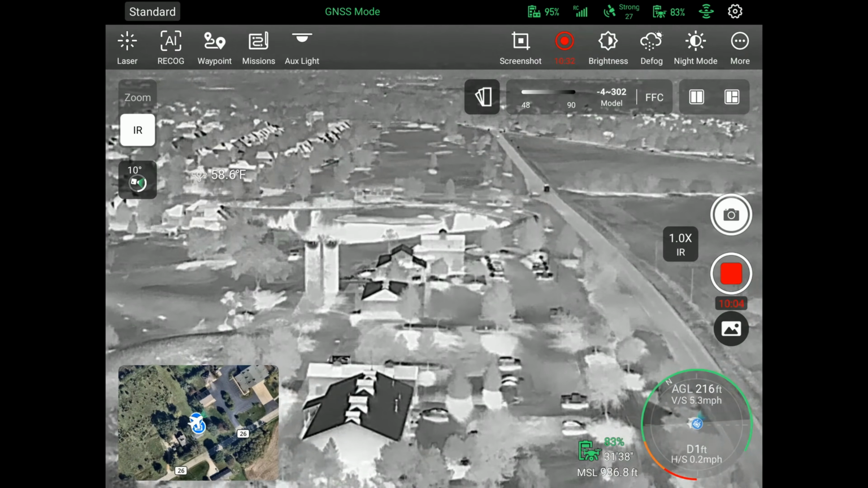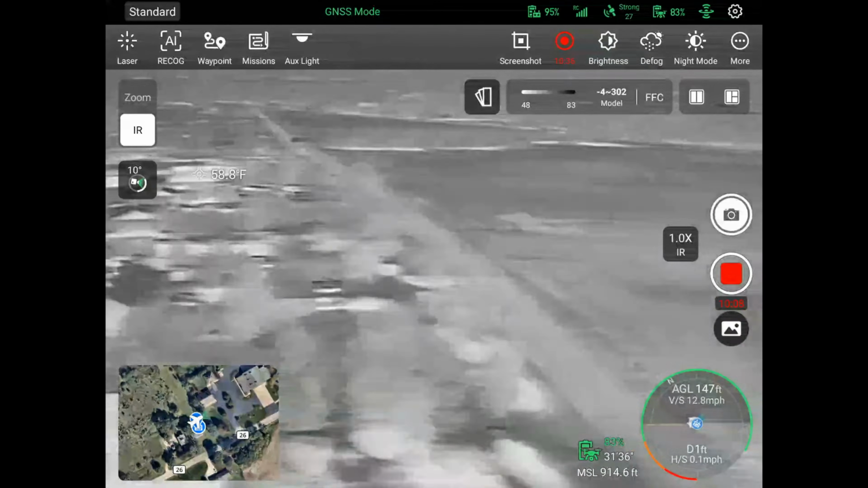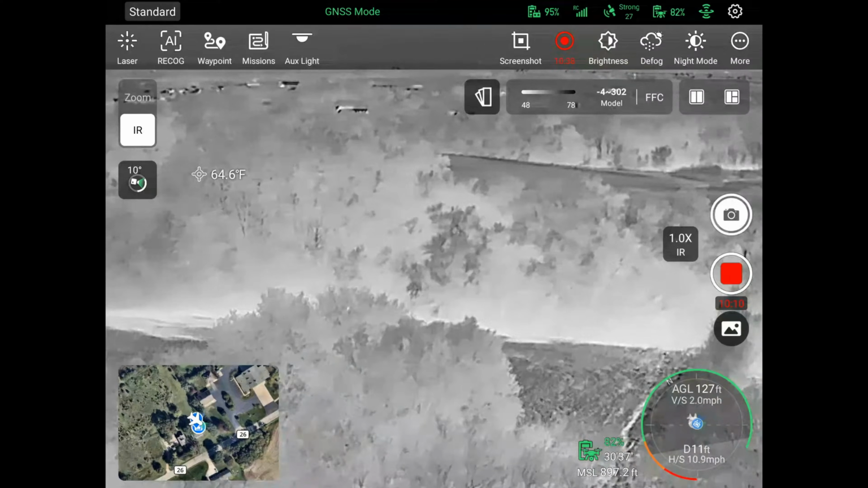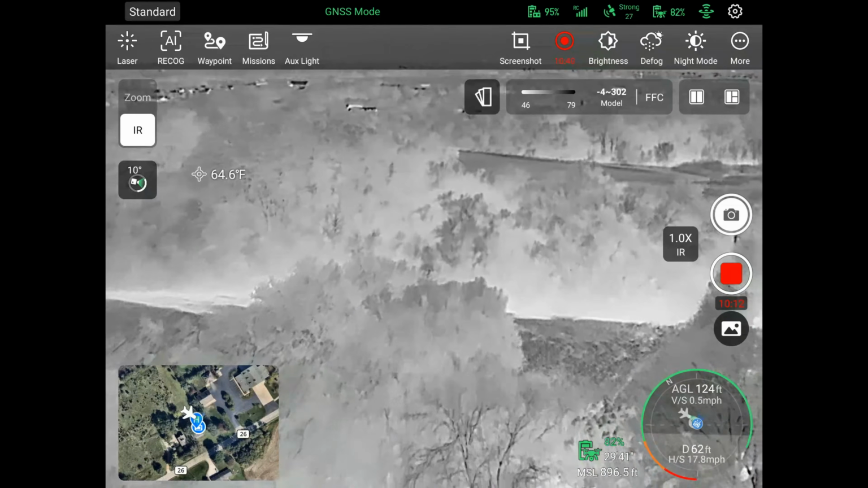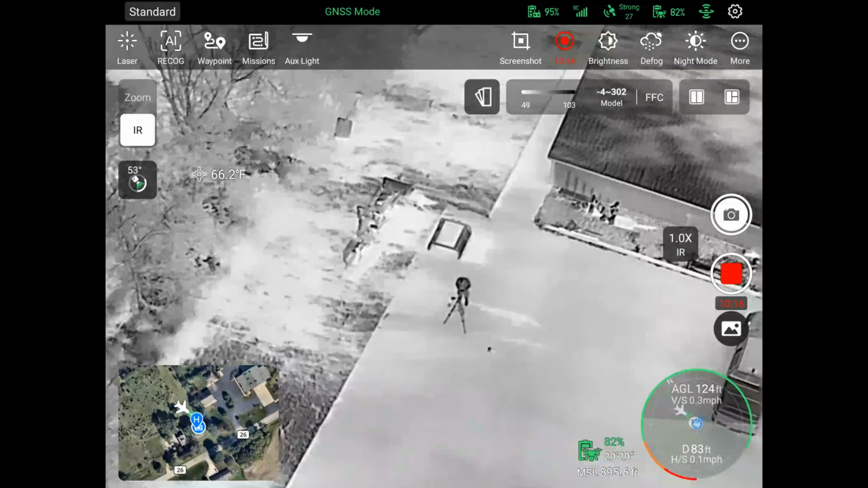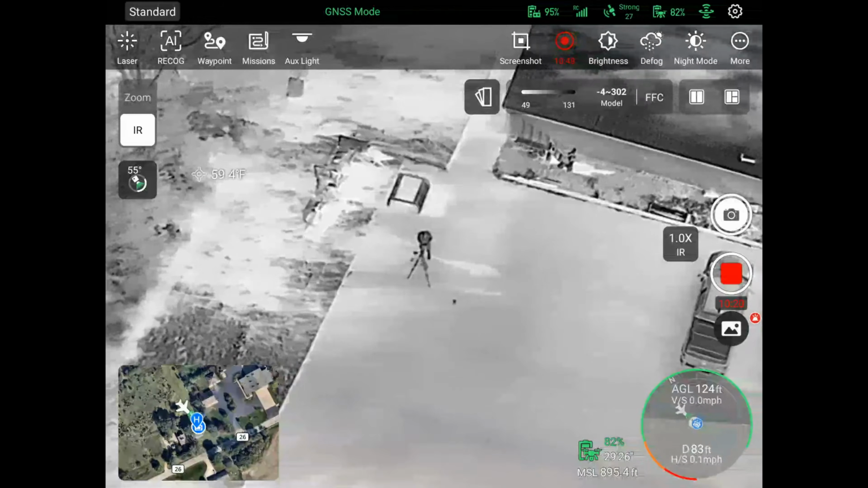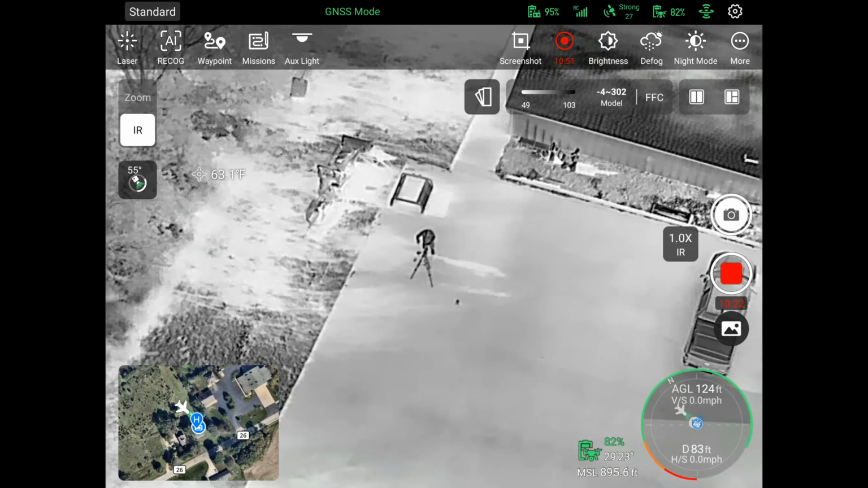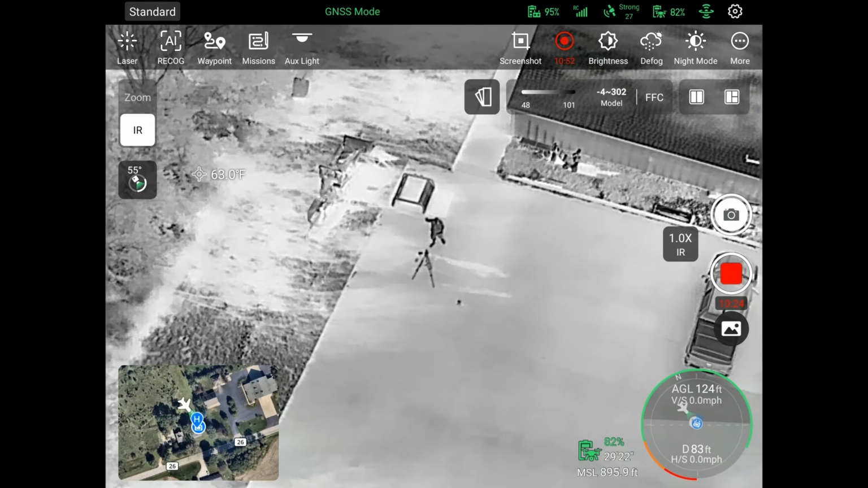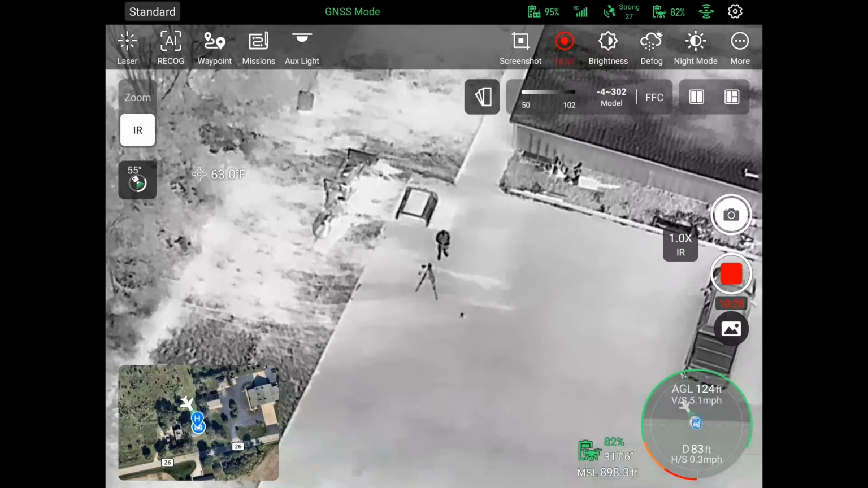Let me bring it down just a little bit so you guys can kind of get a look of what the thermal looks like. Shooting over top of me. So right now we are at 124 feet. Let's see what it looks like up at 400.